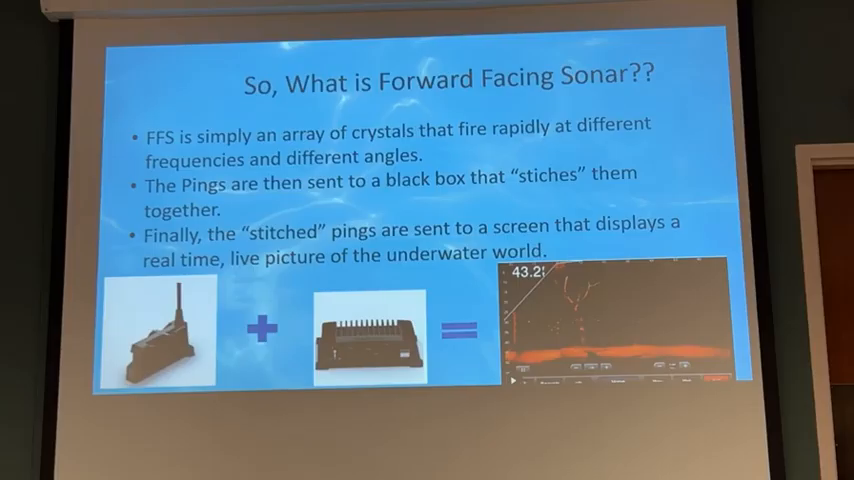When it was first developed, all this technology wasn't invented by Garmin. Garmin invented a little bit. Most of this technology was actually developed in the military, back in the 50s and 60s, and then these engineers found a way to make it affordable for people like us.